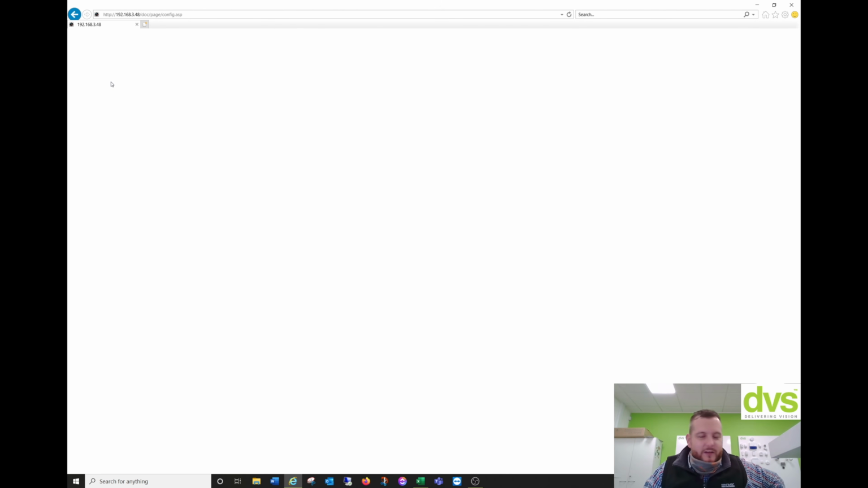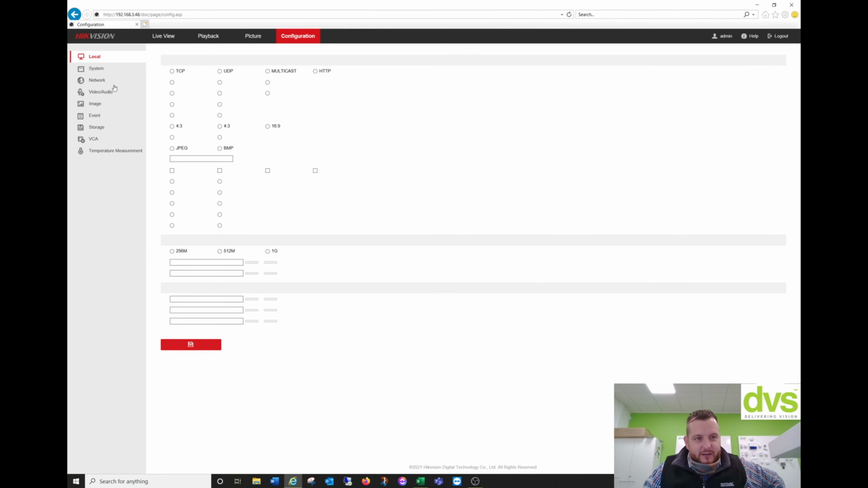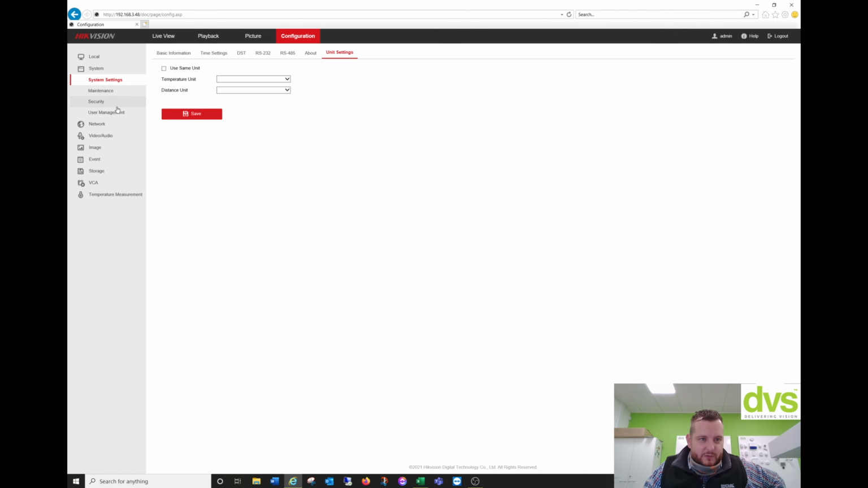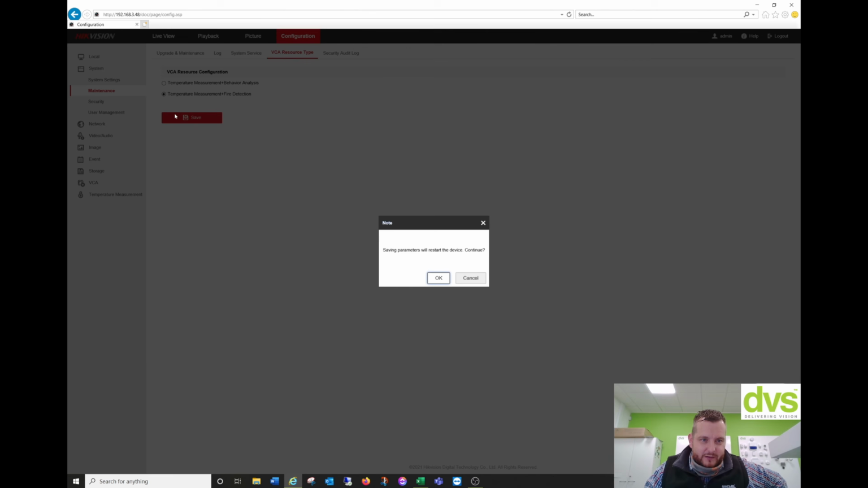Unfortunately, I can't set fire to anything in the car park, as much as there are some people's cars out there I'd love to set fire to. That's not possible. So you're going to have to just take my word for it that when I do this, that is actually going to happen. So VCA, temperature measurement and fire detection, click save, reboot unit, yes. So I'll be back in a minute.